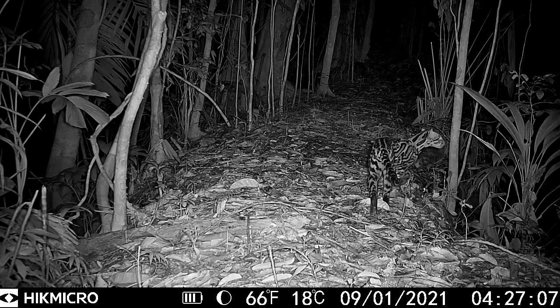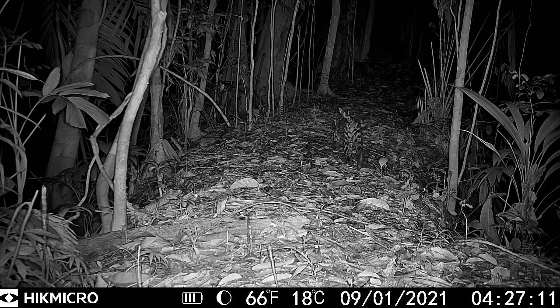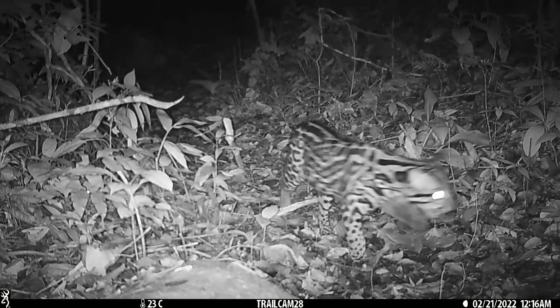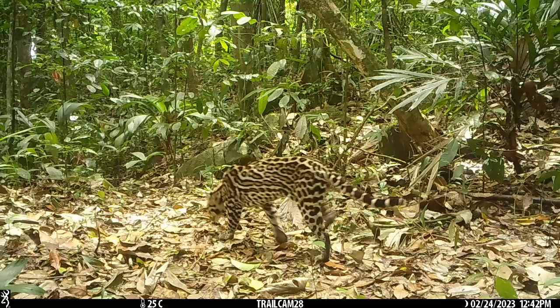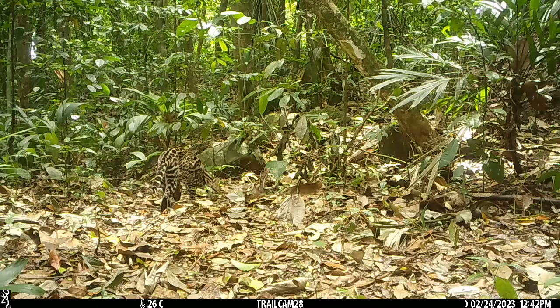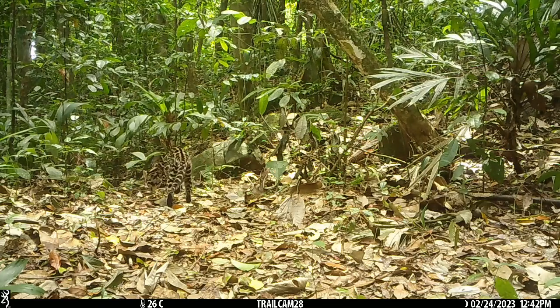Always on the prowl, they use scent to mark their territories. And our network of trails often form the boundaries of these territories. Although nocturnal, where they are undisturbed and where the threat from their larger cousin, the jaguar, is low, they are active also during the day.